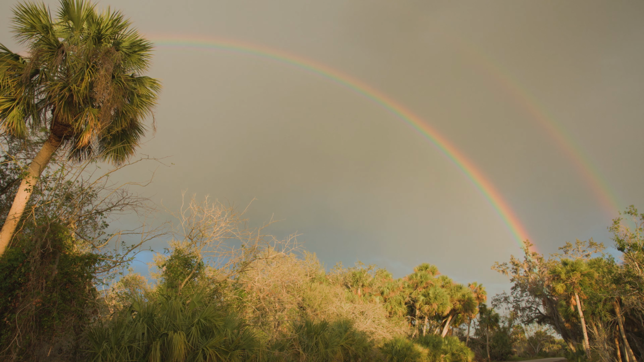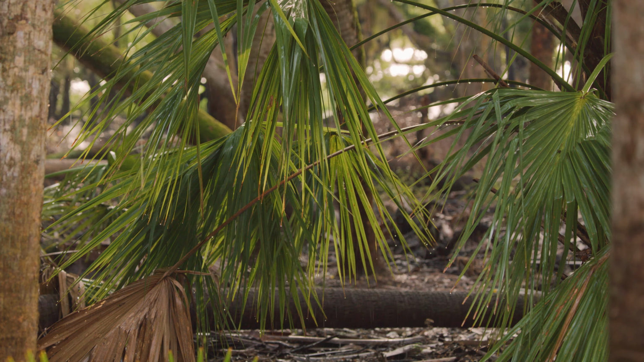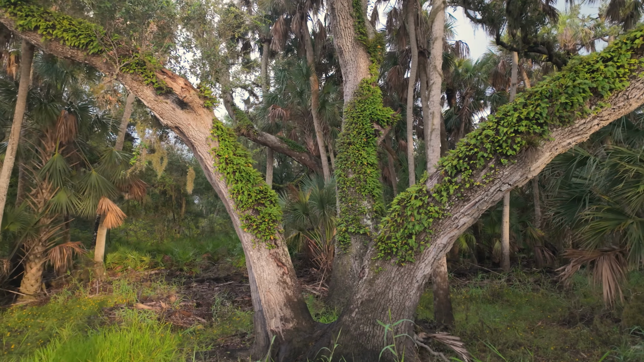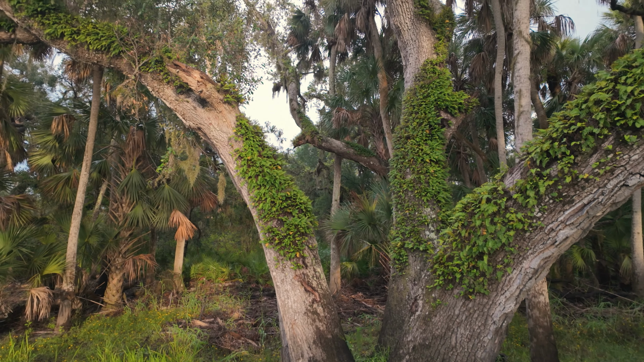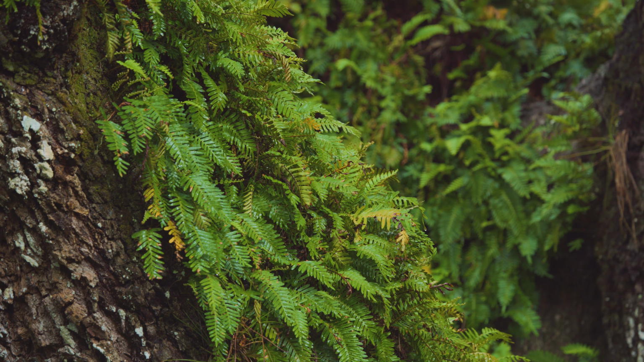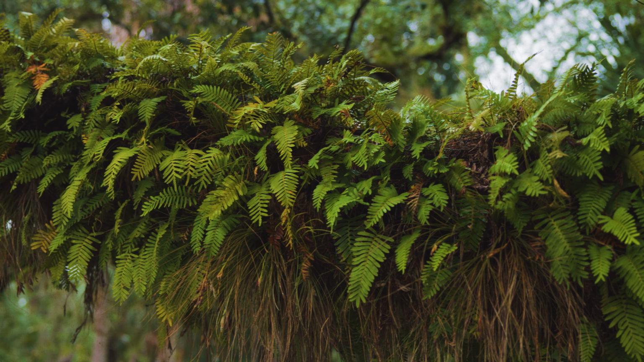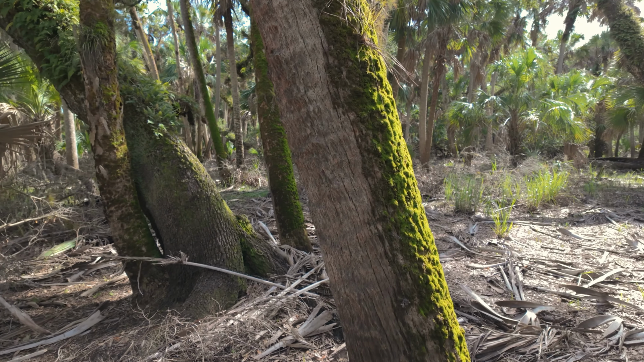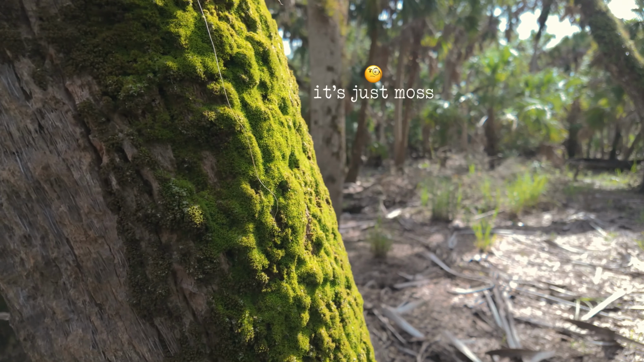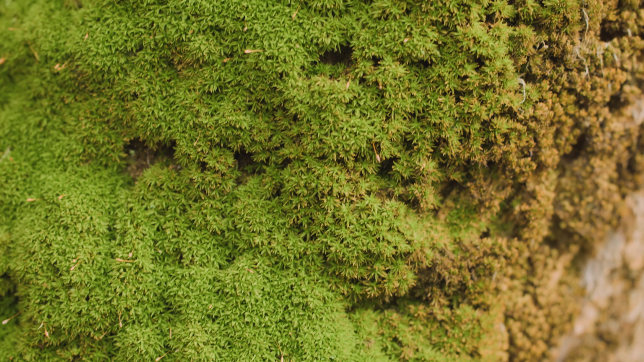So the sun actually came out again, so I'm back out trying to find some more things to photograph. These live oaks just have so much character, so much texture. But what I love the most are these resurrection ferns that grow on them. I'm not sure if this is lichen that are growing on these sable palms, but they're just so beautiful.